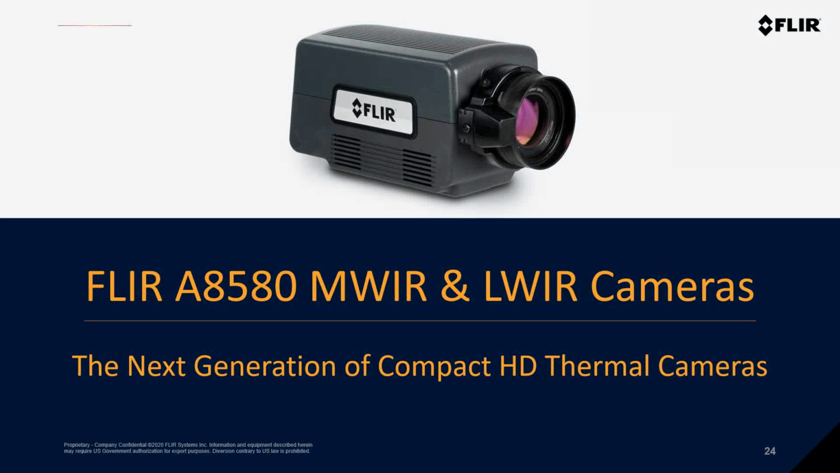So yet another camera. Back in February, FLIR actually released the next generation of cooled compact infrared cameras that are specifically designed for research and development and science applications.